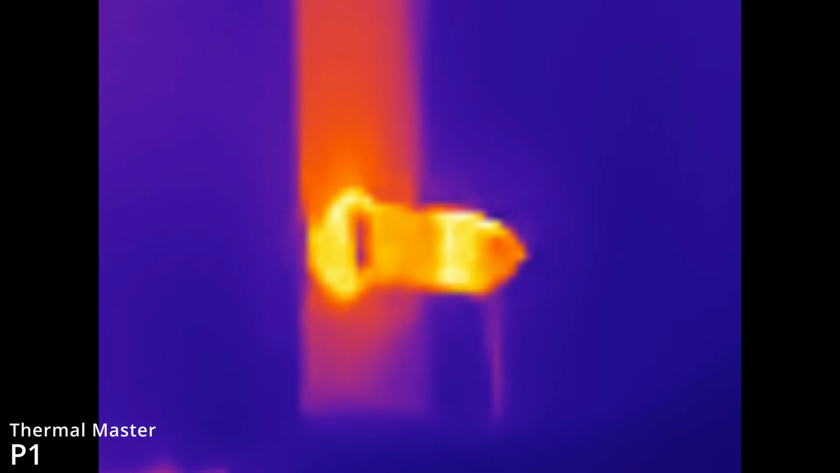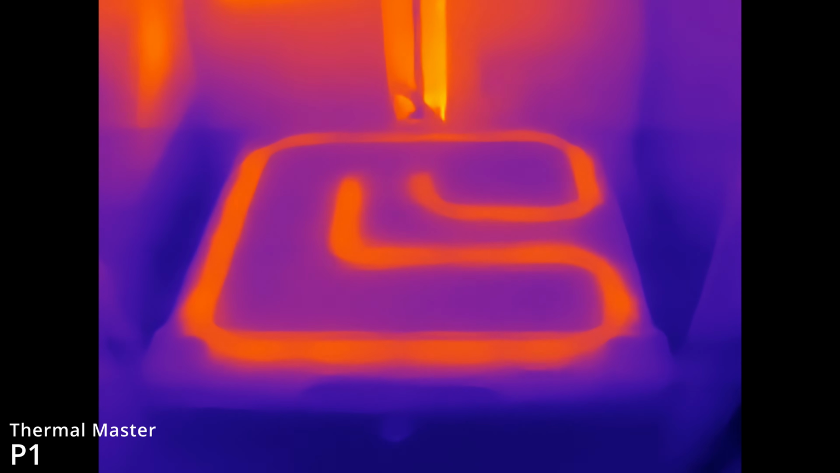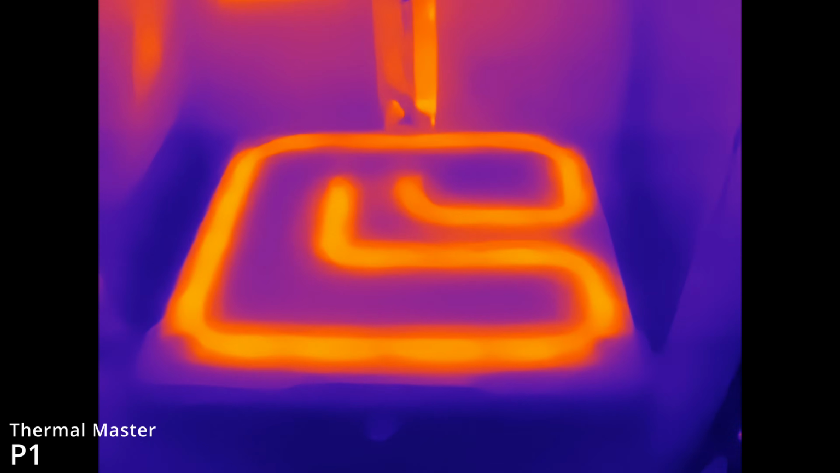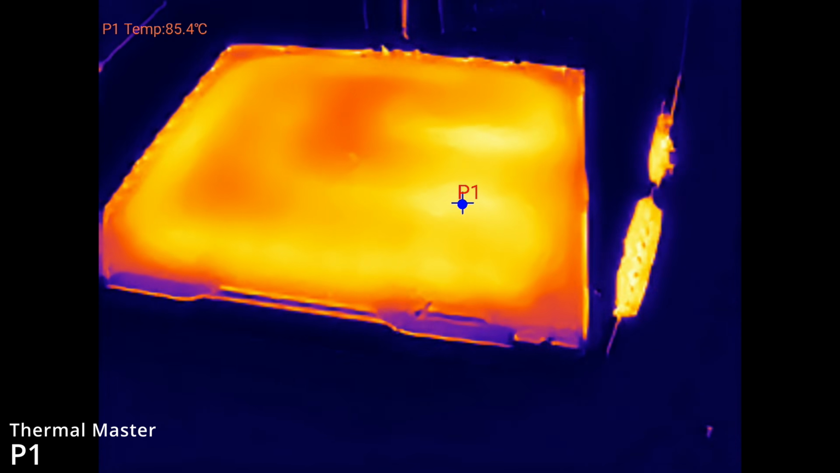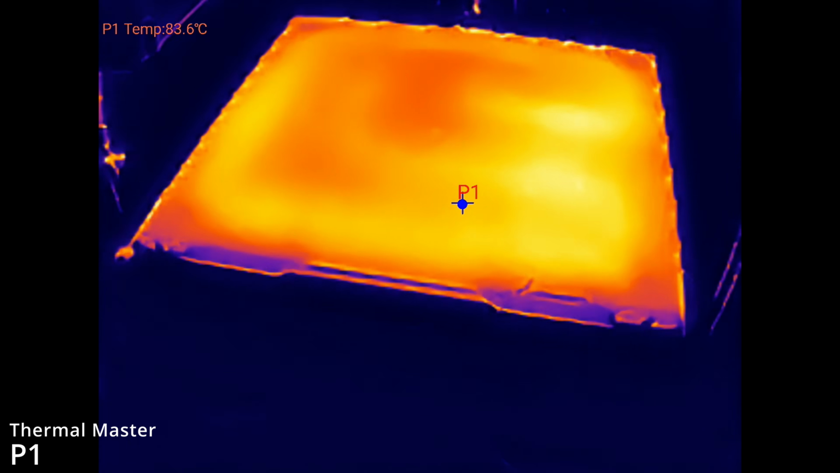This is the heat bed on my H2D 3D printer. This just gives you an idea of that heating element. It's a mains heating element, and it shows you that heating up from complete cold. And then if we come back and take a look here, you can see it once the temperature is settled. There is a little bit of variance in it, but it isn't dramatic.